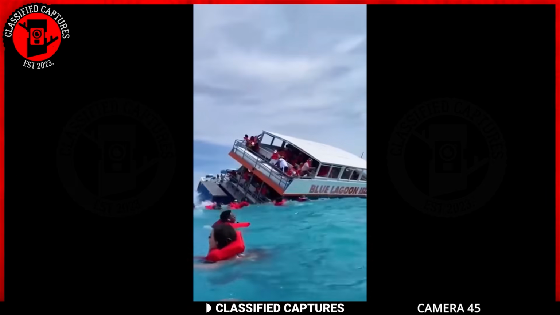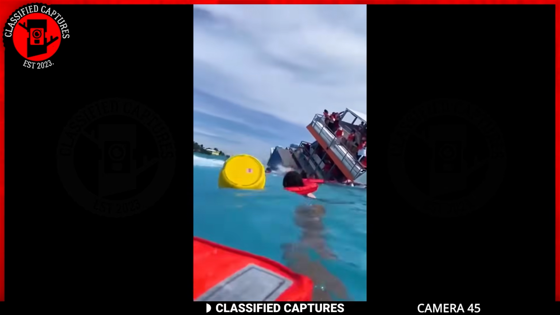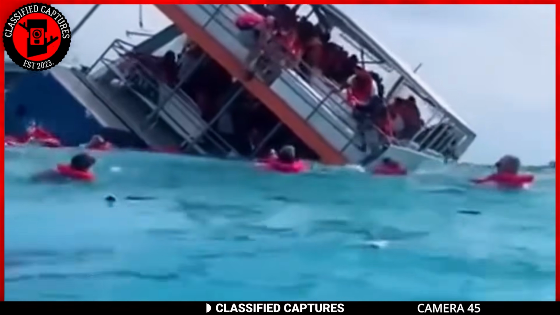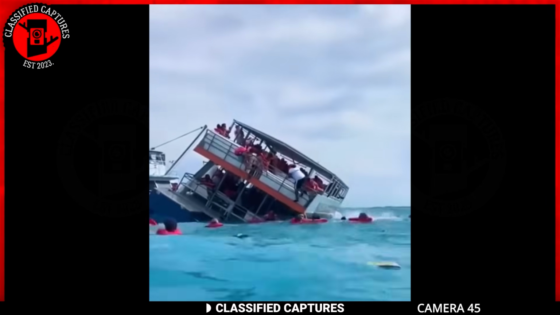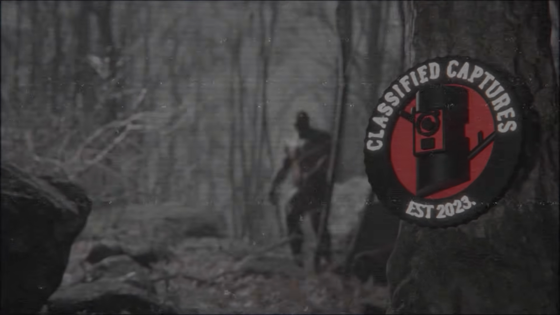The juxtaposition of the stunning ocean scenery and the imminent danger emphasizes the paradox of nature, its breathtaking beauty and formidable unpredictability. They are sunk. I never thought I would see these lights.